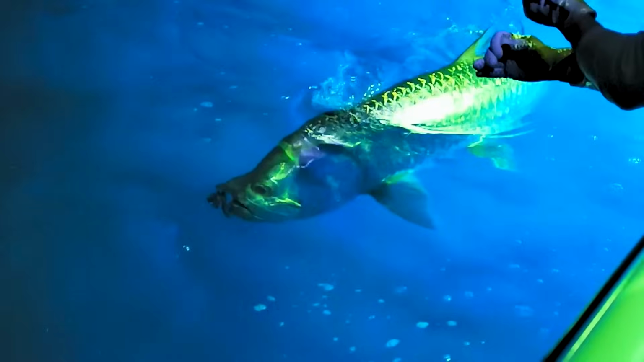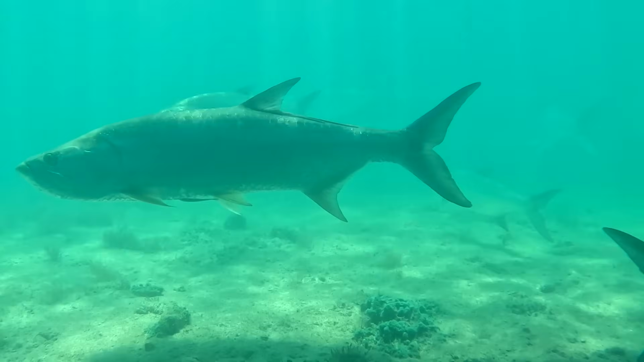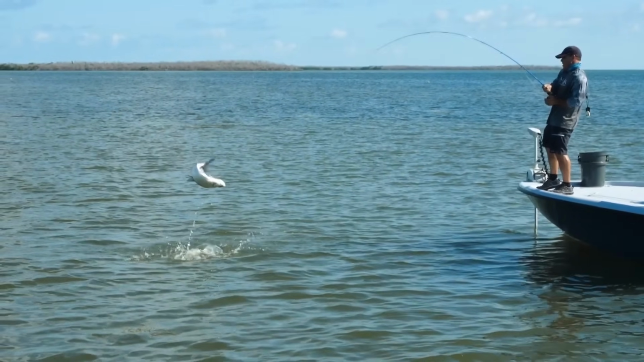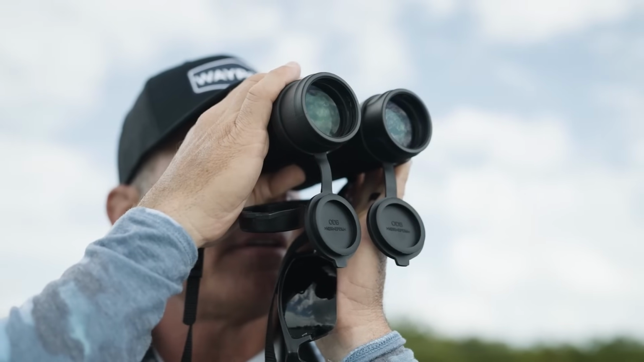You've never seen tarpon fishing like this before. In fact, no one had. The giant tarpon migrate through the Florida Keys in the springtime. They occupy the bridges, migrate down the ocean side, and feed and rest in the backcountry areas. While there are plenty of fish caught in the daytime, tarpon are nocturnal, and the best fishing happens at night. But we can't see them, until now.